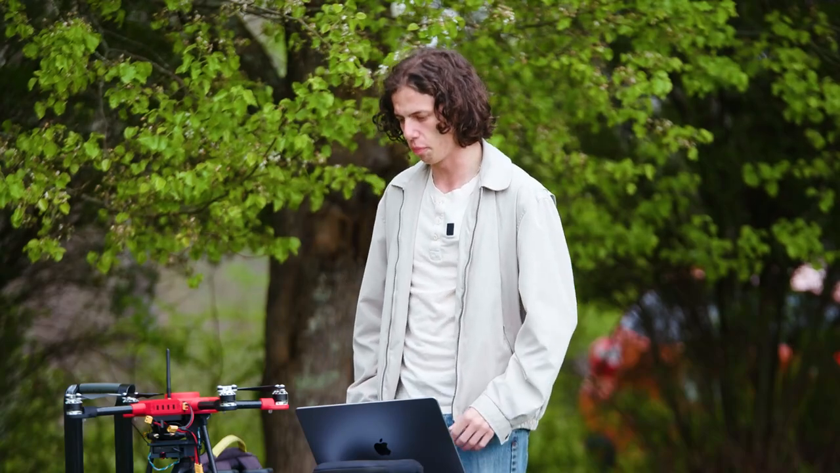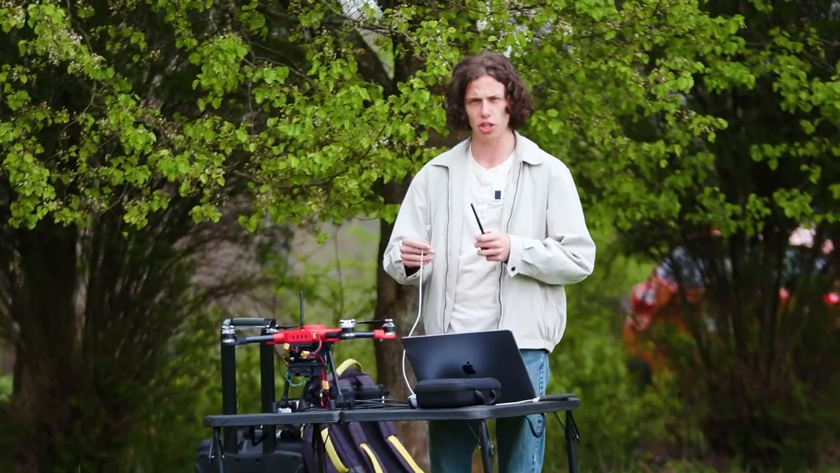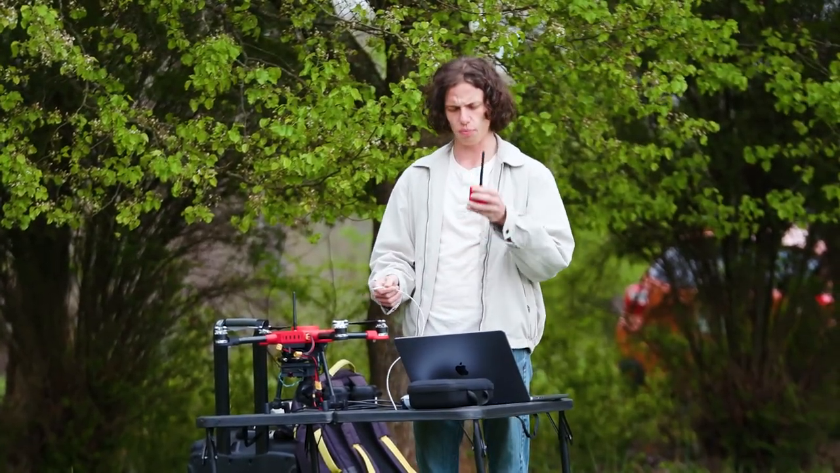All right, back out here at the drone park with the developer HP. I definitely didn't forget the touchscreen MK32 controller to go with it. So we're not going to have the video feed, but we are going to fly it without the controller to show that you still have control over the gimbal camera.